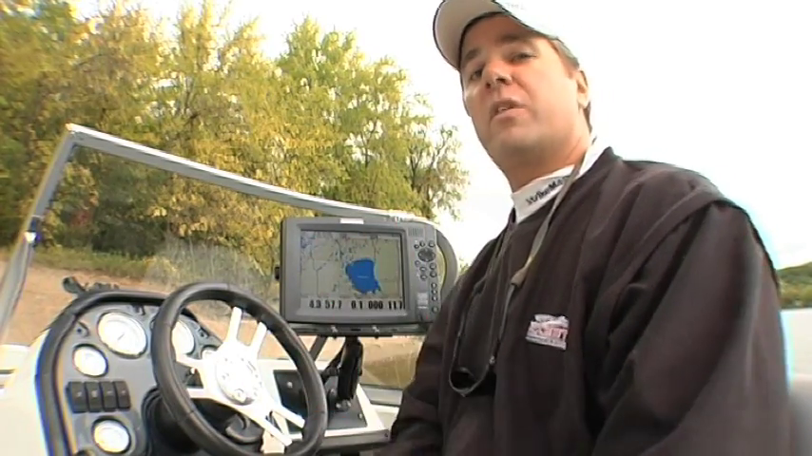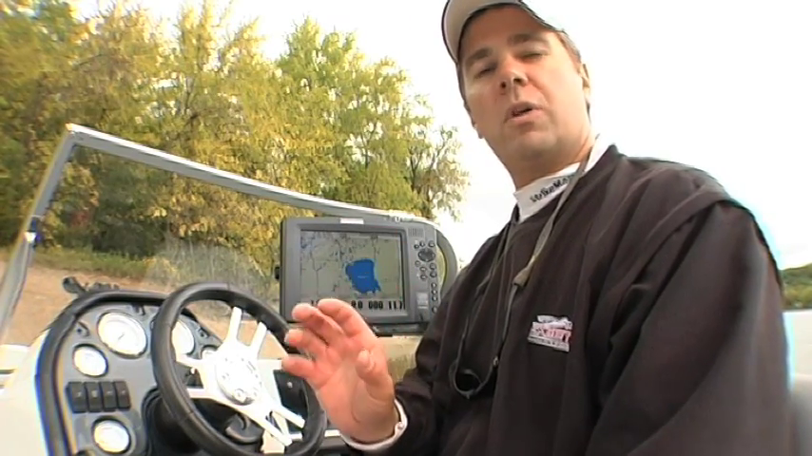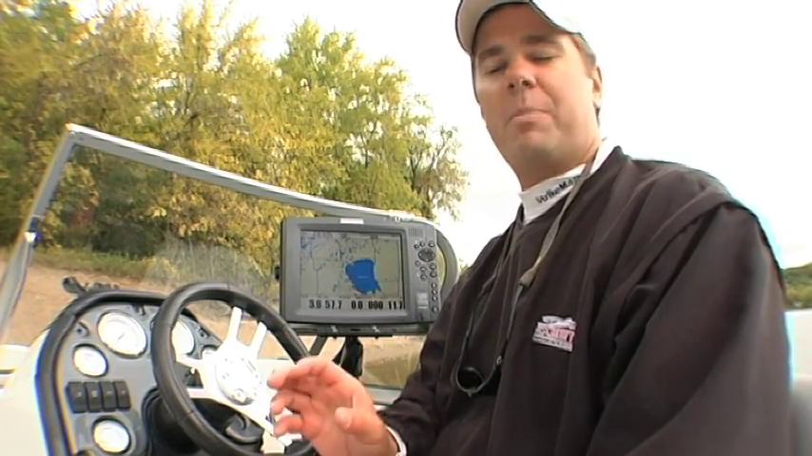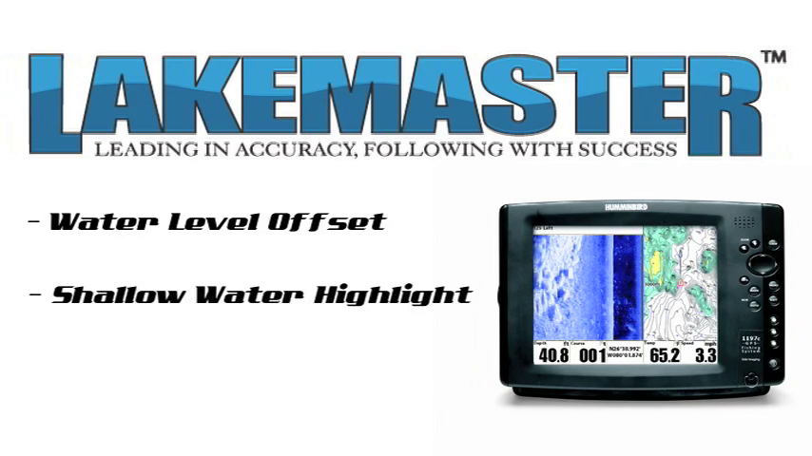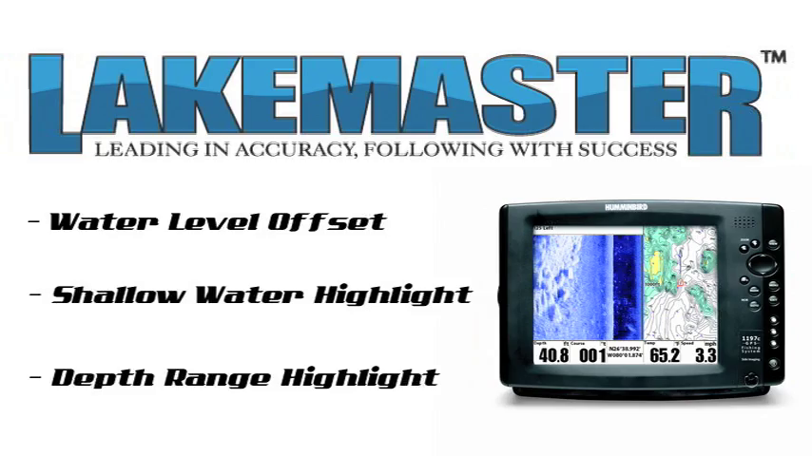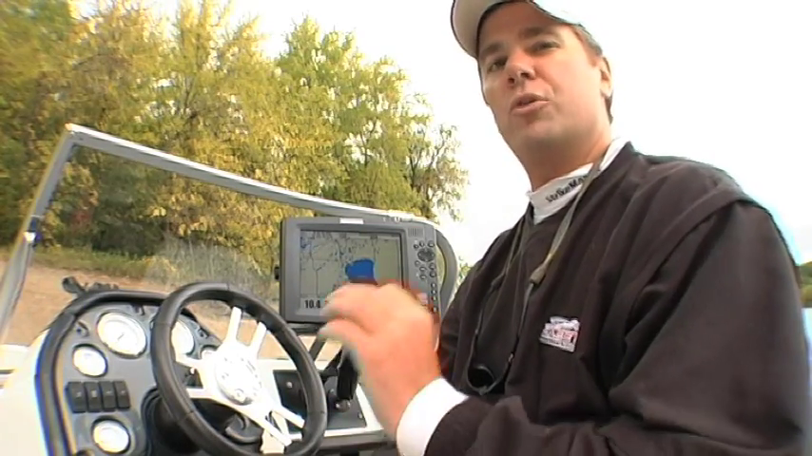With the release of the new Humminbird compatible Lakemaster chip comes 3 new features exclusive to the Lakemaster product line that offer the user unparalleled control of the way information is displayed by that mapping chip. Those are water level offset, shallow water highlight, and depth range highlight. We're going to cover water level offset first because I think it's one of the most popular new features specific to this Lakemaster product.